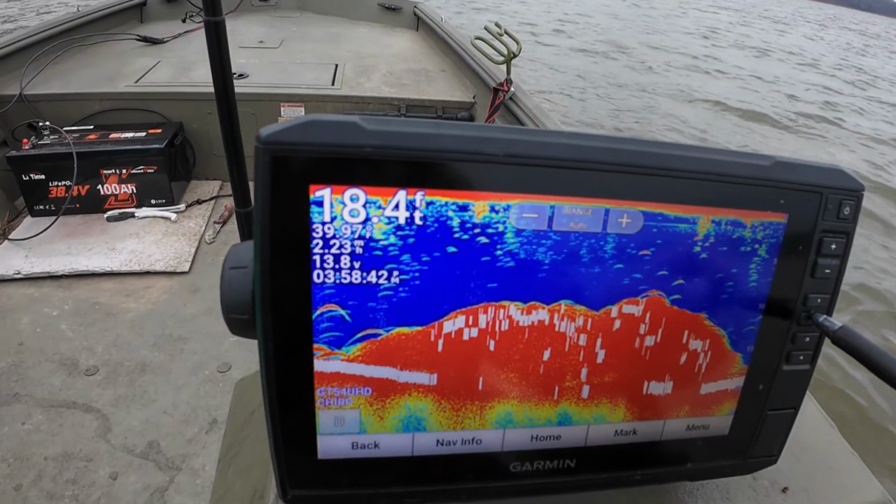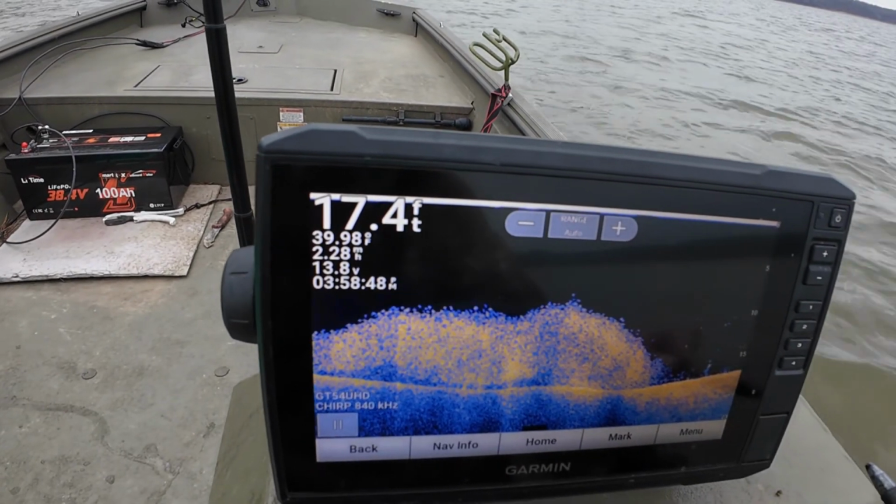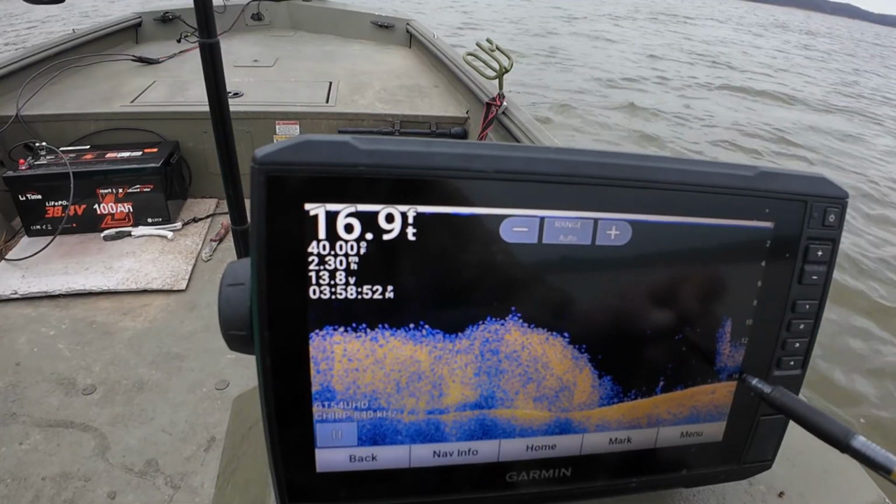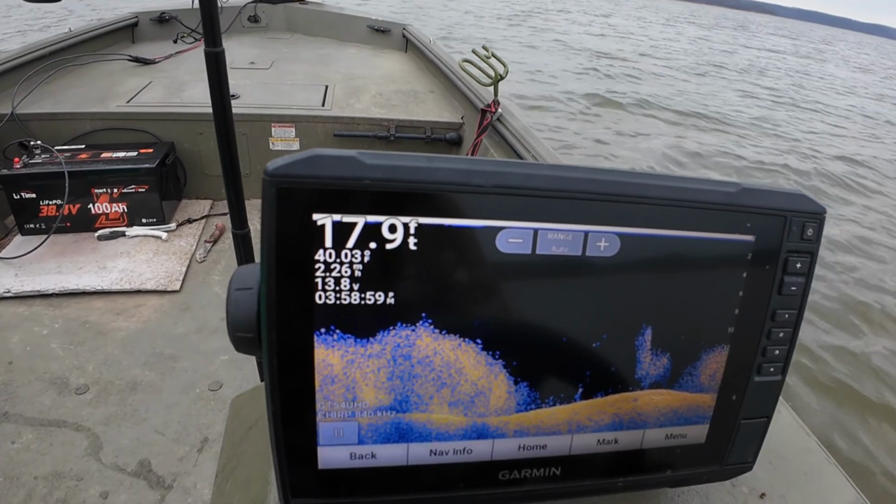And I mean, that's just got shad to it. And that's good enough to throw a net in. So I'm gonna shut everything down for a little bit, get set up. There's another batch of them we're coming in. Get my trolling motor up, and then I'll get in them and throw the net.